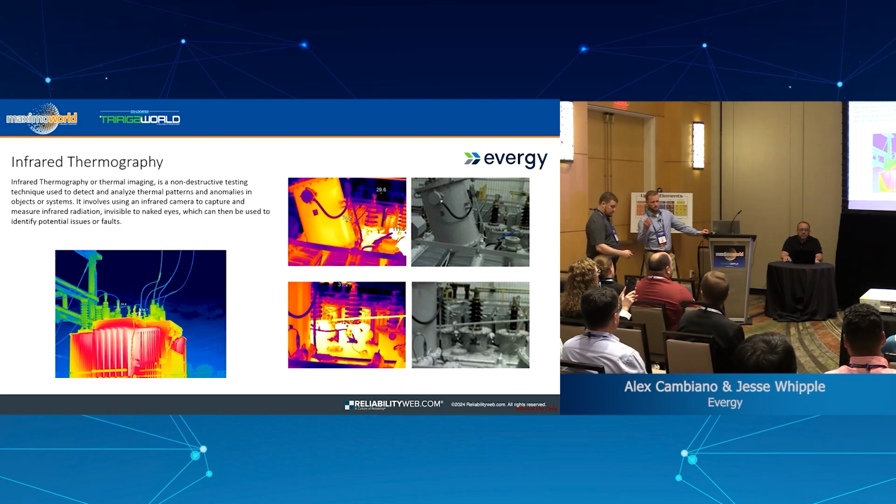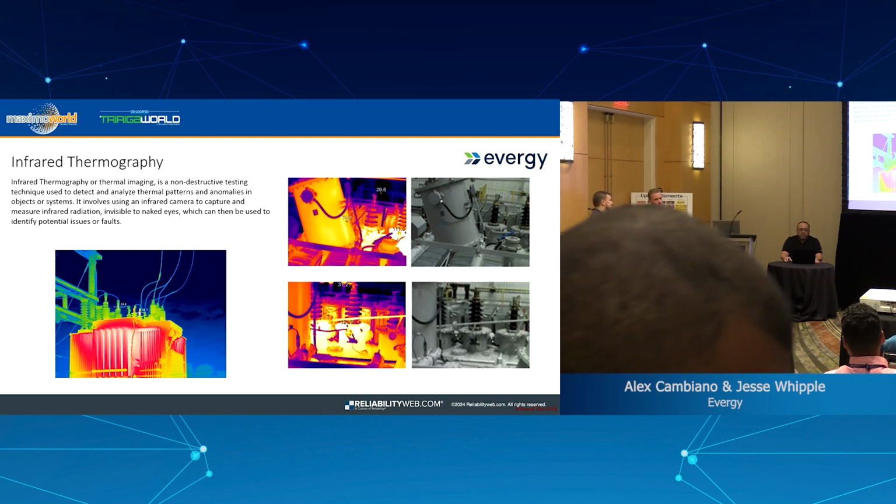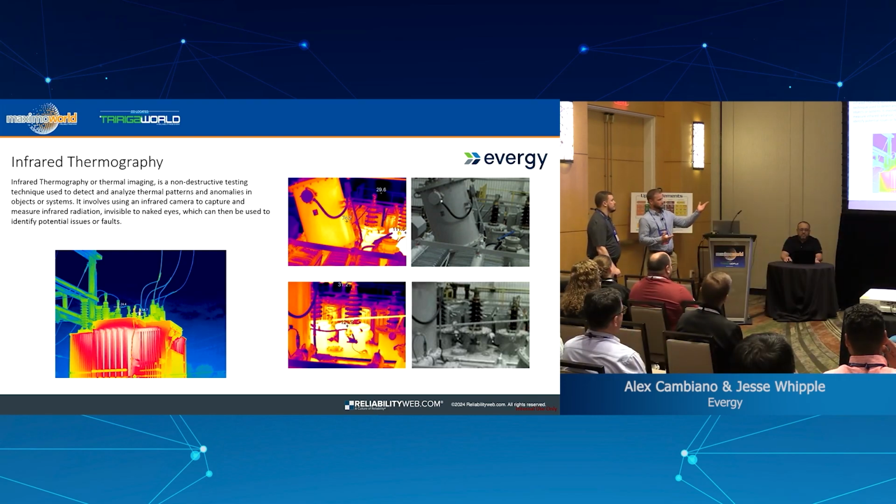So basically, it's just looking for light wavelengths, and it's able to put it on a picture that you can use. And sometimes, this is what they call a rainbow palette right here. This is probably most commonly used. There's also one called iron. Don't like it. It essentially looks like iron. There's a black and white. Also, this right here, it's colorful, and it's kind of exciting when you see something that you're not supposed to see. So I like that one.